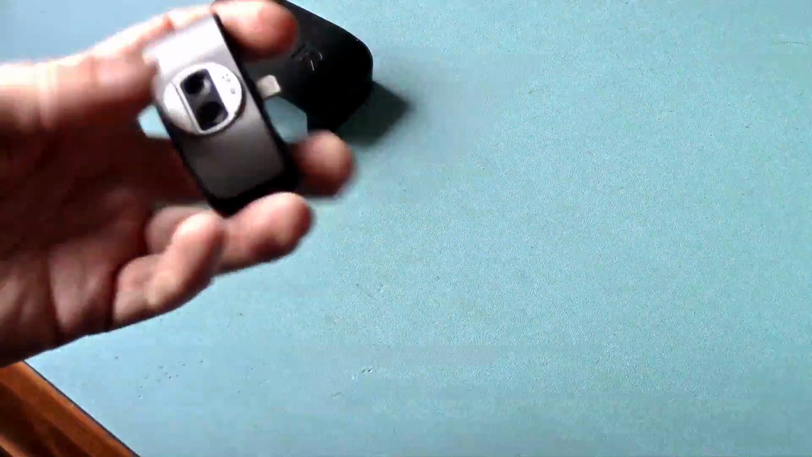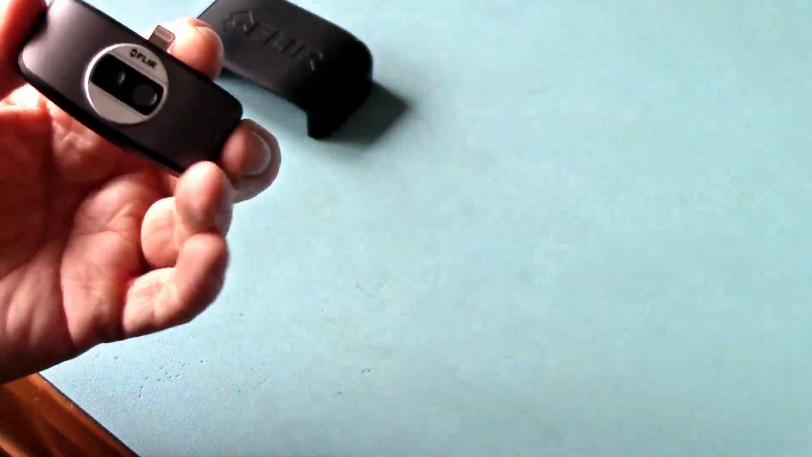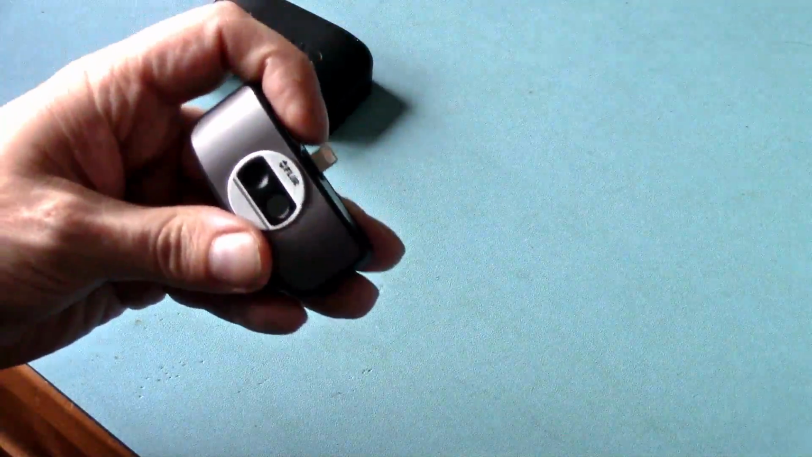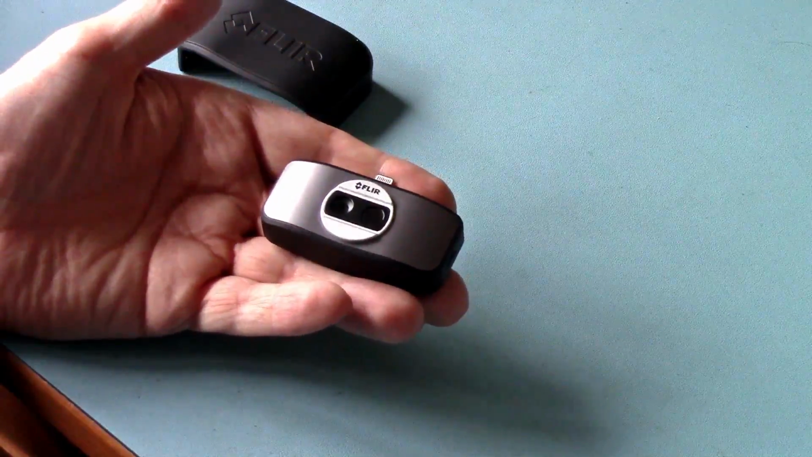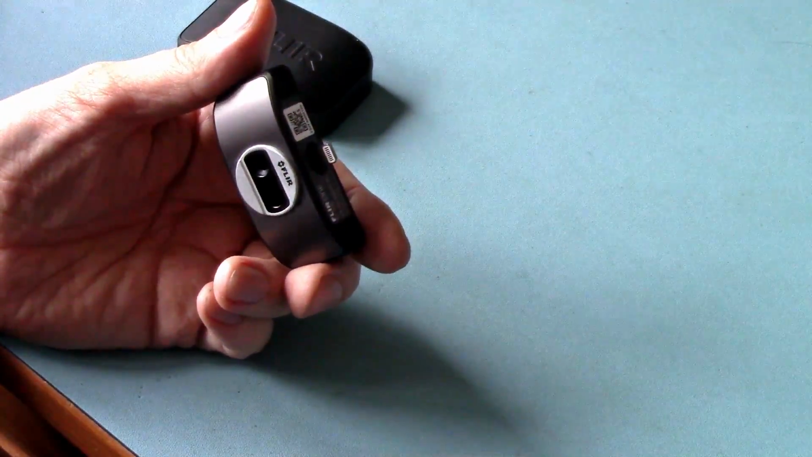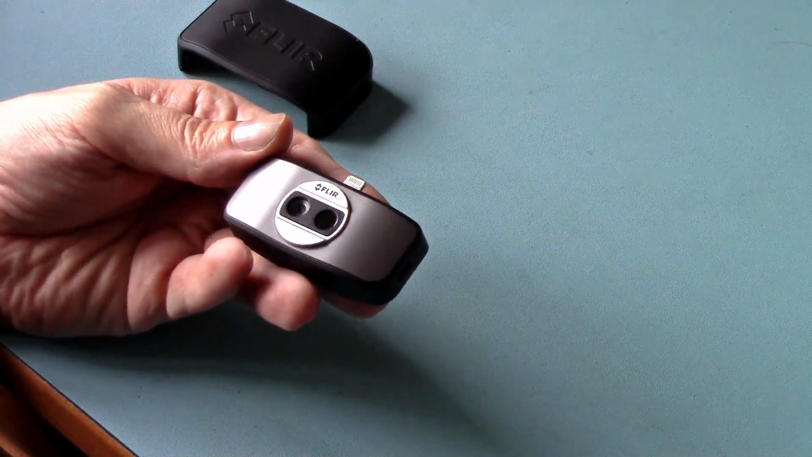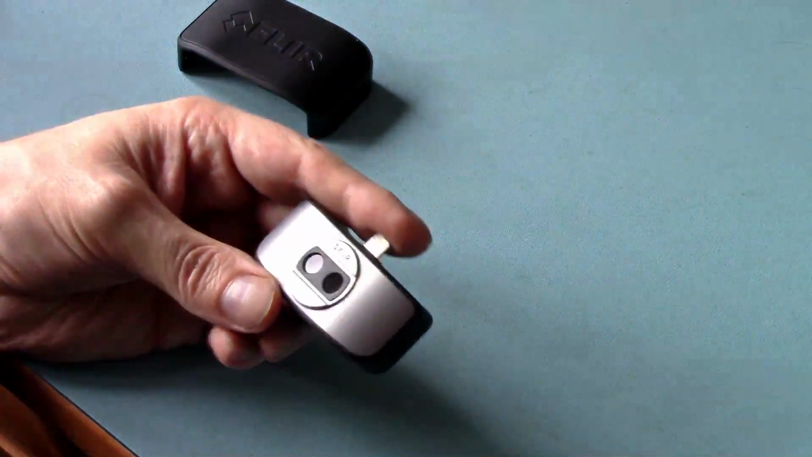They sent me a new one, which is this, and assured me that the battery issues I'd had wouldn't be evident with this unit. I think they've probably updated the firmware in it to solve any problems with the battery. There doesn't seem to be any firmware available on their site, so if there are issues with it you'd probably have to send it back to the company to get them to do the firmware.